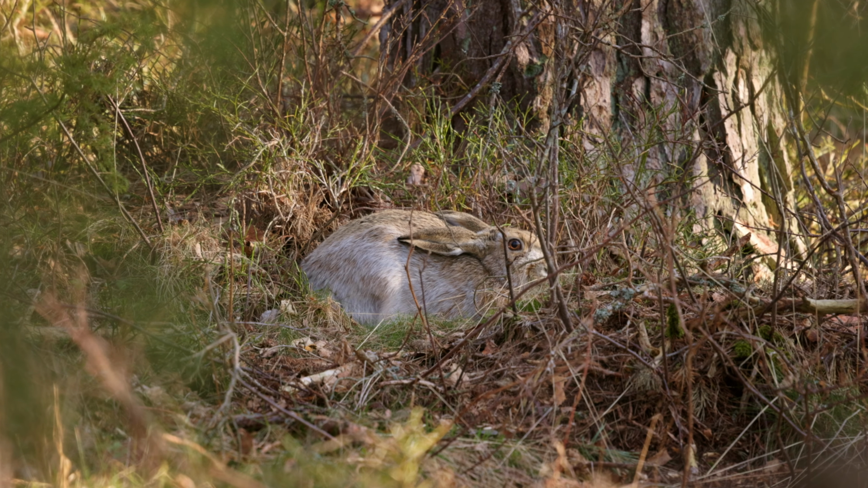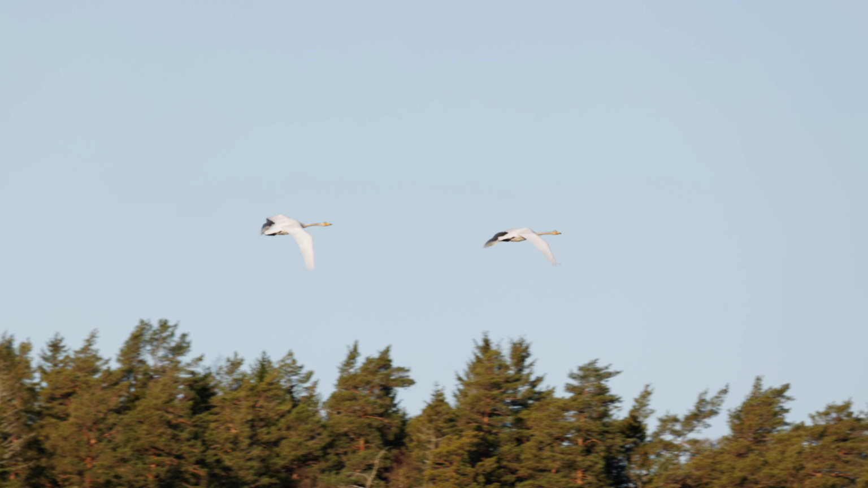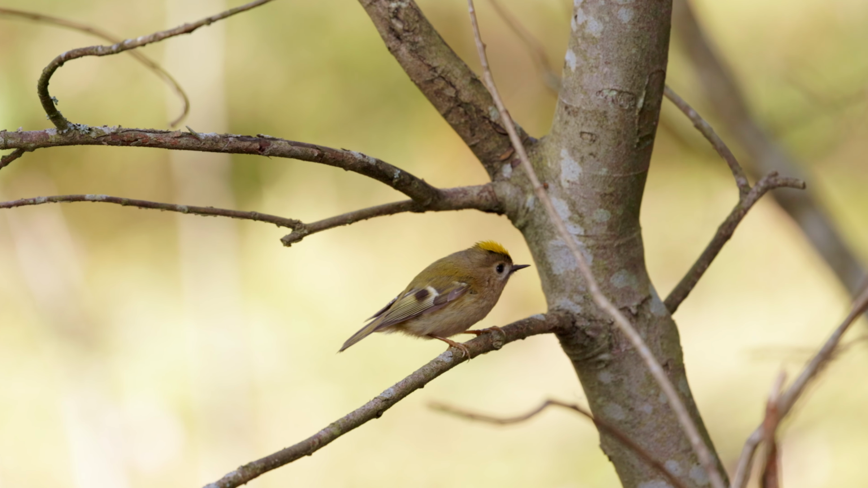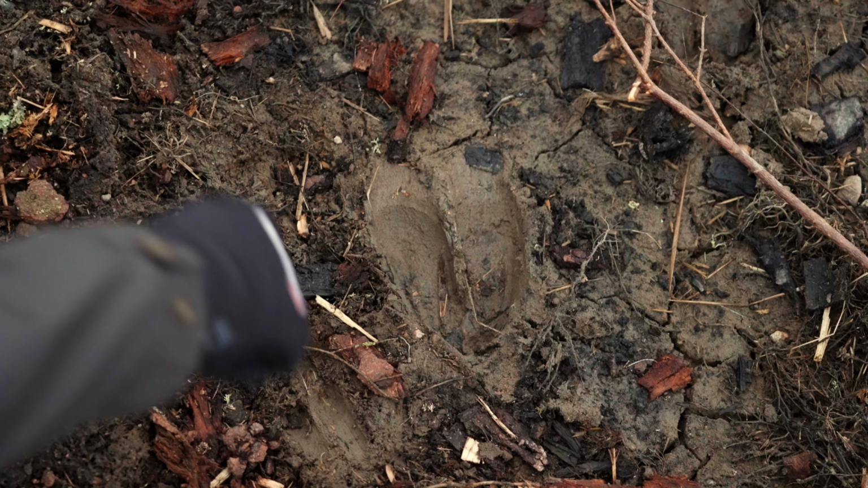Headlights are shining on the sea. No place on earth I'd rather be. And I could try to just follow the swell, but I'll never find this anywhere else. Moose are bloody massive. I find them really scary.